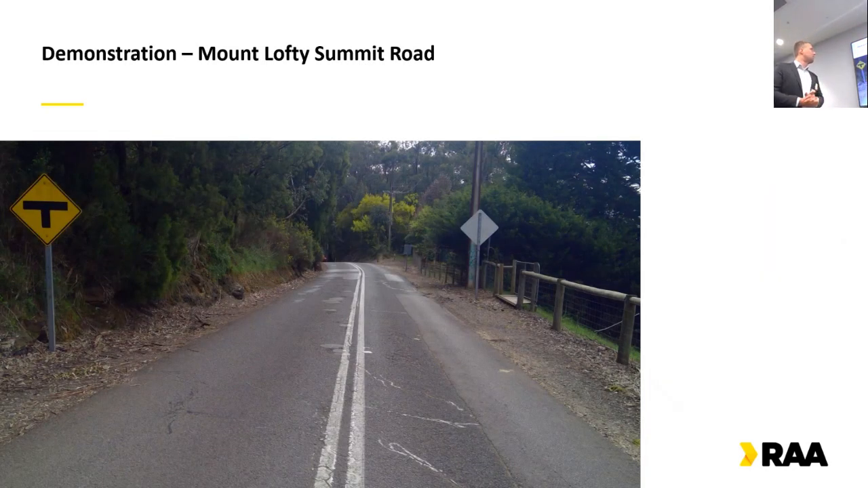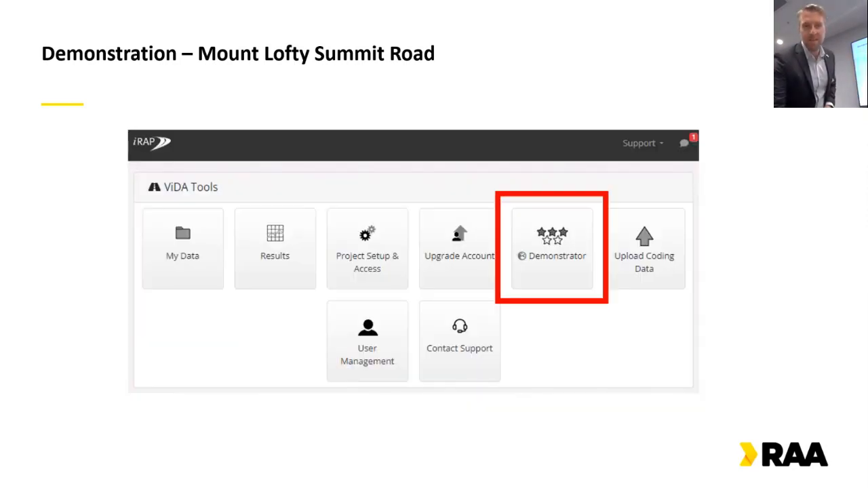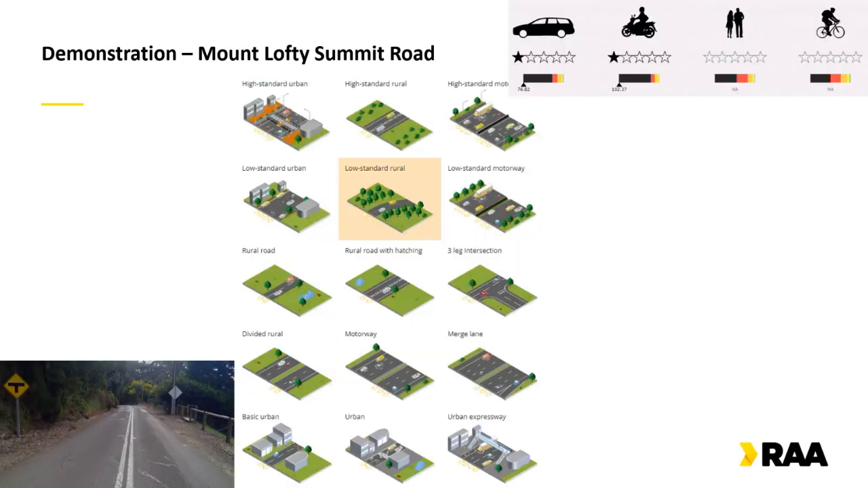So finally, I'd just like to run through a quick demonstration along Mount Lofty Summit Road, looking at this cross section here in the Adelaide Hills. This is a narrow, typical Adelaide Hills road, just over 5 meters seal width, 2.5 meter lanes, and 80 kilometre an hour speed limit. First we'll log into VIDA and access the demonstrator tool, which I've highlighted here. Next you'll get a number of typical cross sections to use. For this one, I've selected a low standard rural road.